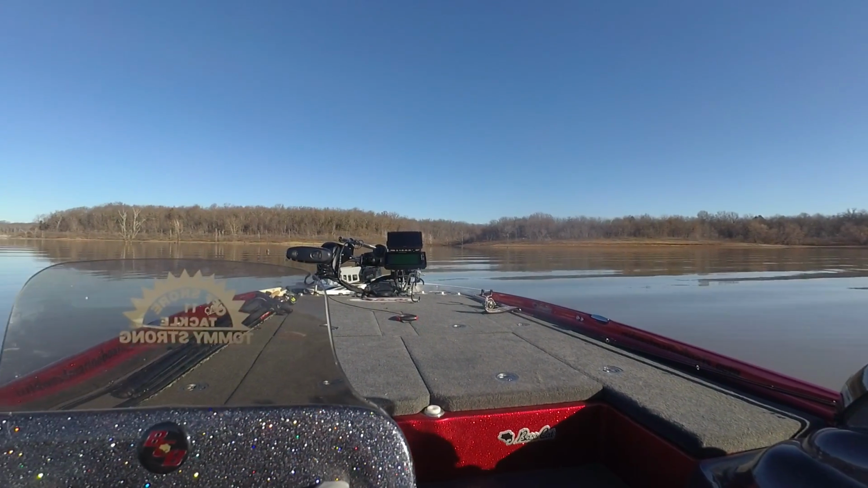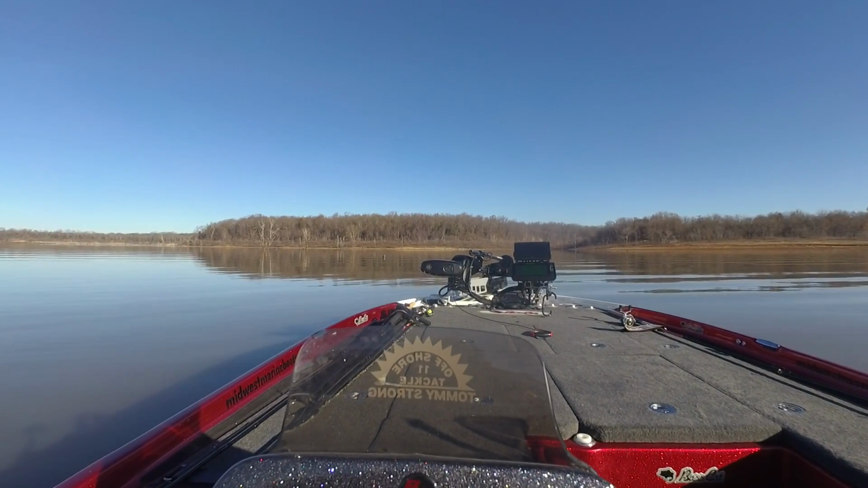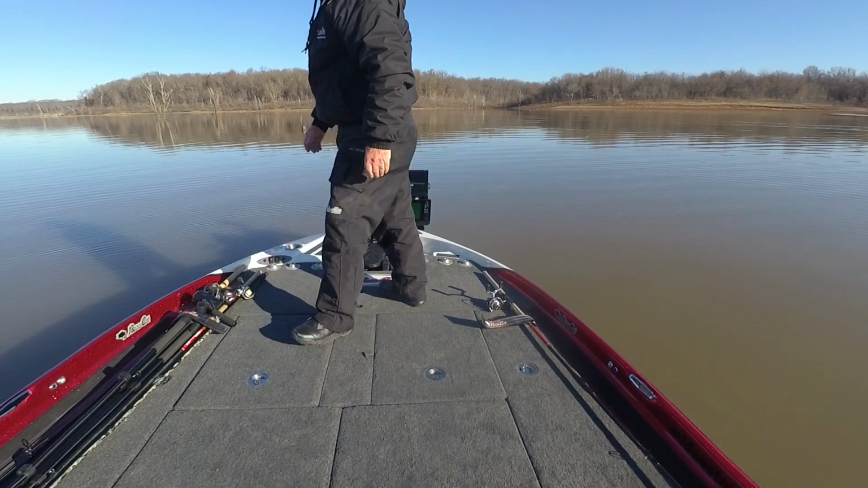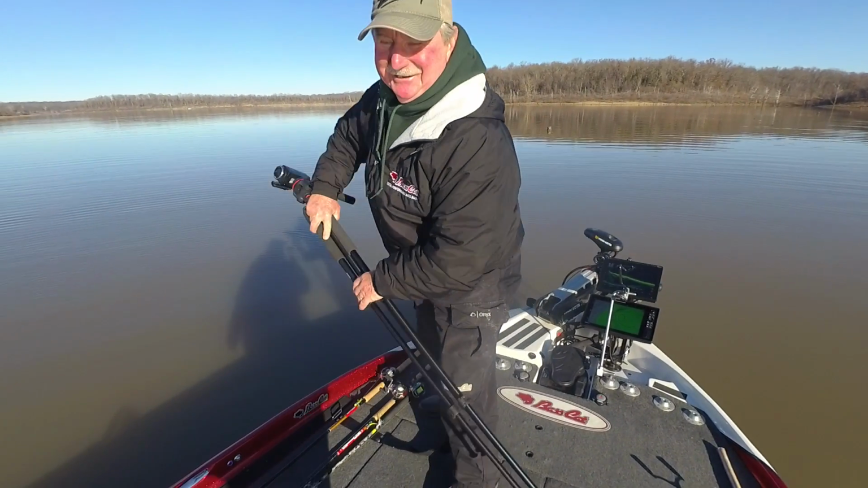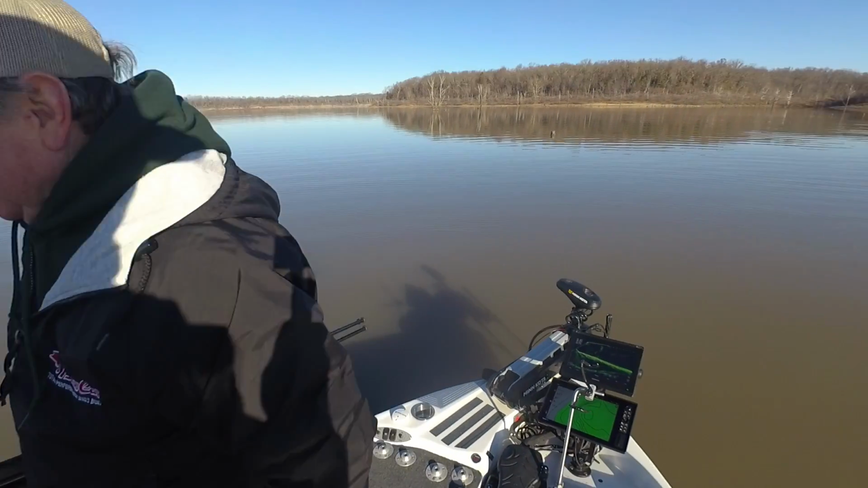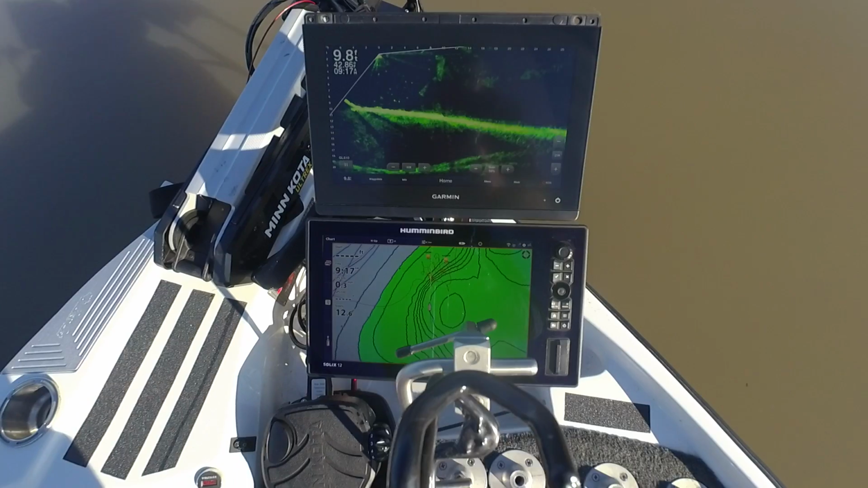Sounds good. And it looks good. Beautiful today. You know, a man's pretty serious about fishing when he doesn't have any seats on his boat. I thought about that. I meant to ask you if we should put one in here, but I stand most of the time. That's fine by me. Take a look at that Livescope.